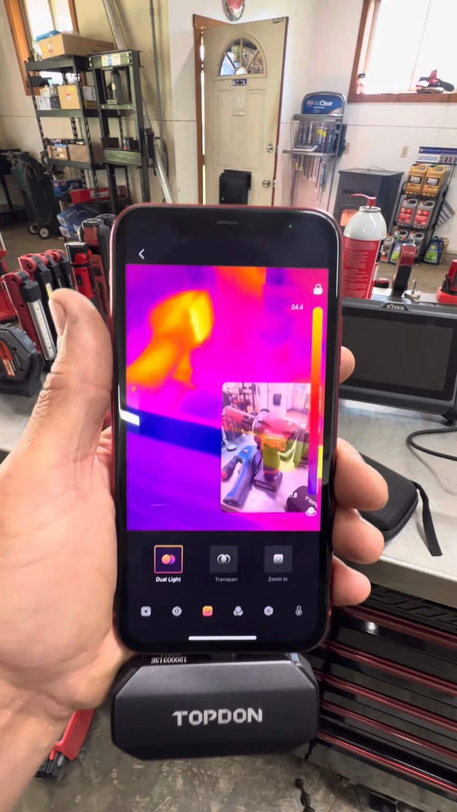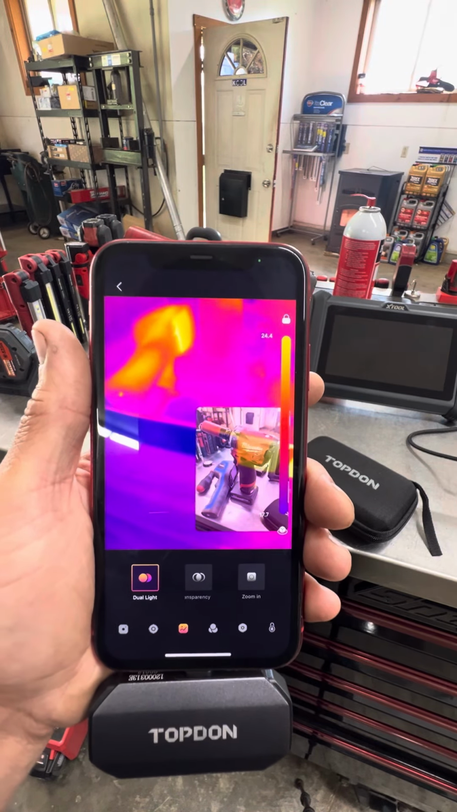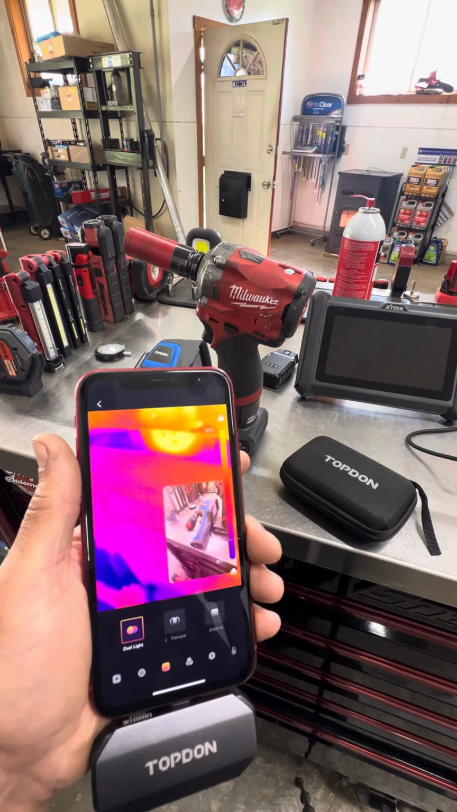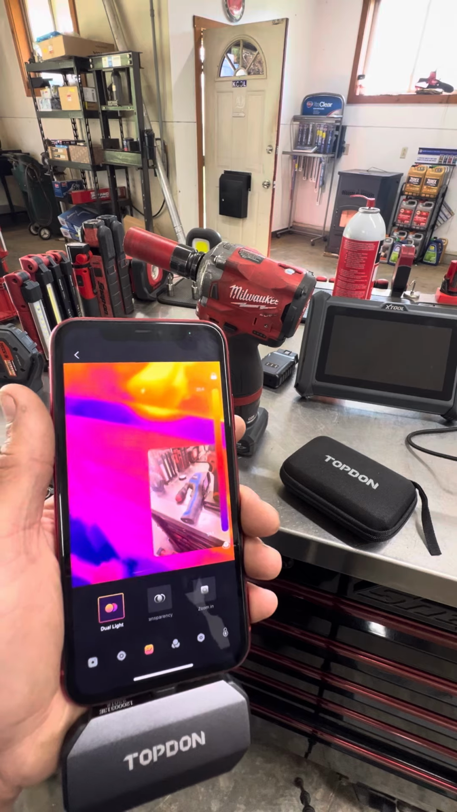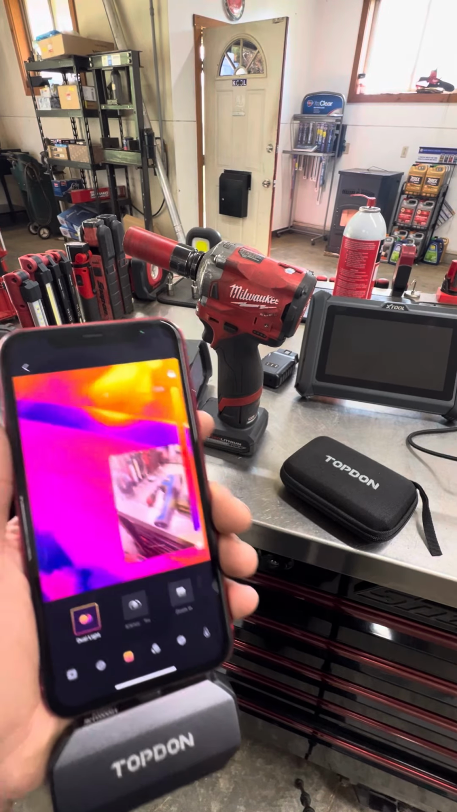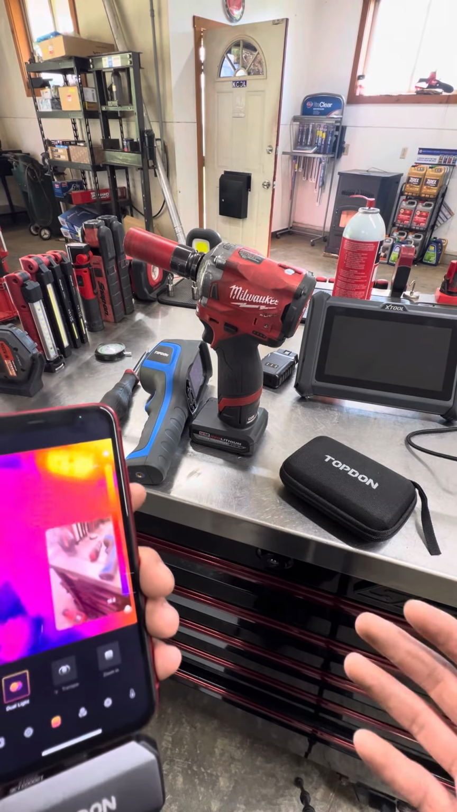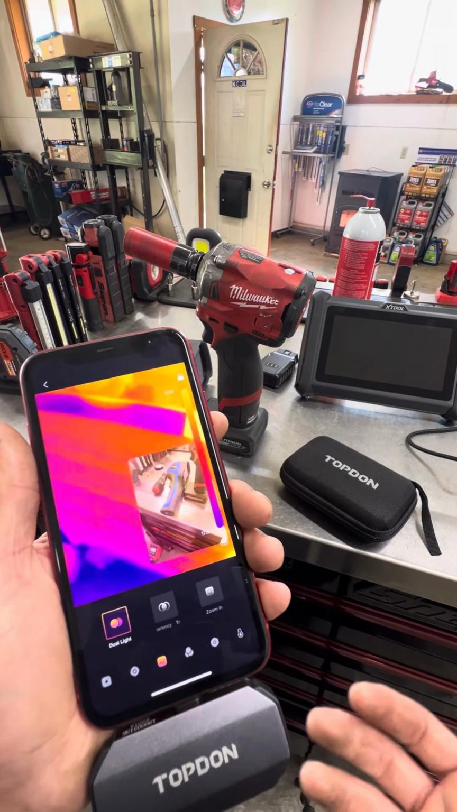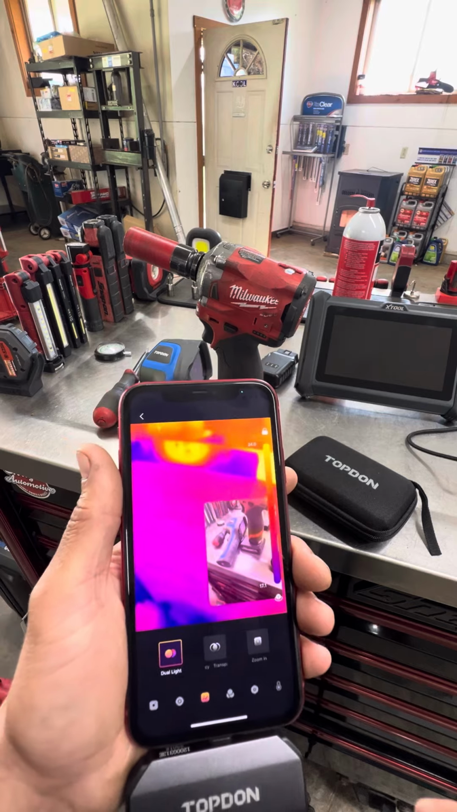I like using mine also for air conditioning. I will screenshot the before picture of the vents, and then I'll screenshot them after I fix the AC. So I have a before and after. It's just further documentation to prove to the client that obviously they know the AC wasn't working before, but it is working now after we fixed it.